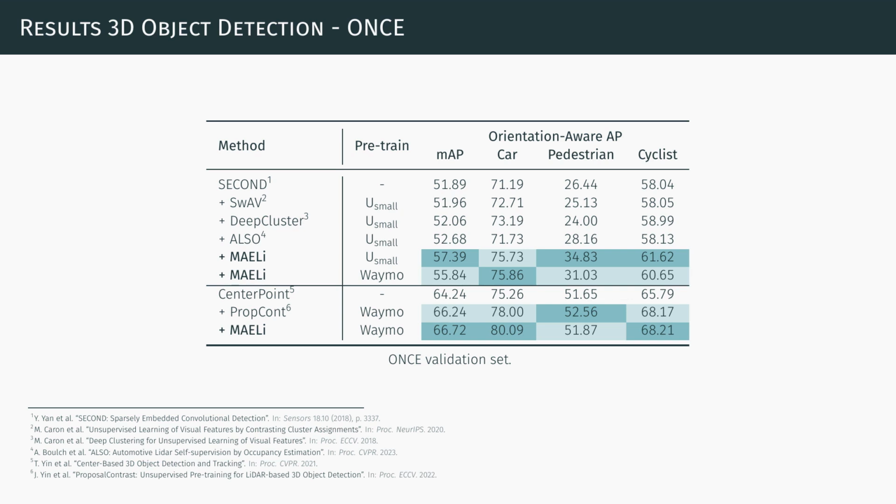Our pre-training method proves to be an effective initialization strategy. When applied to 3D object detection, it shows improvements over various baselines, here on the nuScenes dataset. We use the official U-small subset for pre-training, then fine-tune our models on the training set and evaluate them on the validation set. Besides our favorable results, this evaluation also demonstrates the strong cross-domain generalization capabilities of our pre-training approach. For SECOND, we outperform the state-of-the-art methods even when using weights pre-trained on the Waymo dataset.